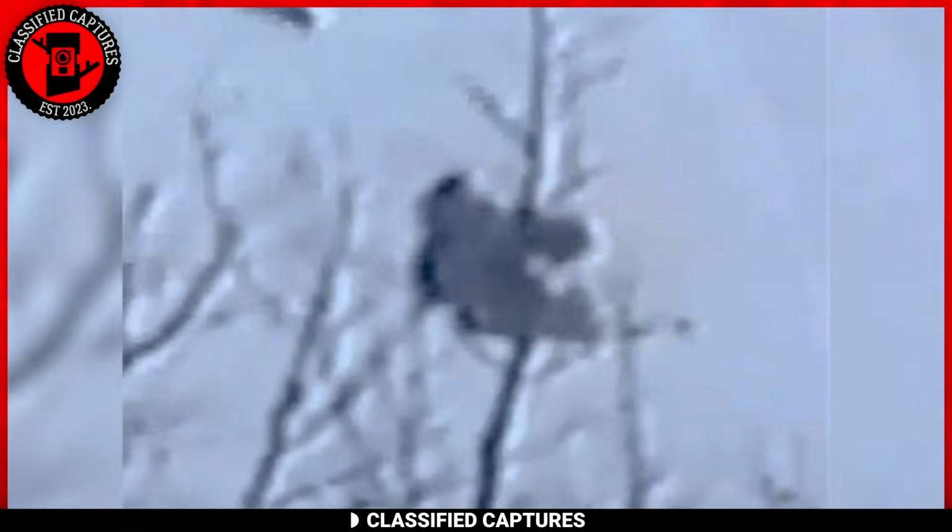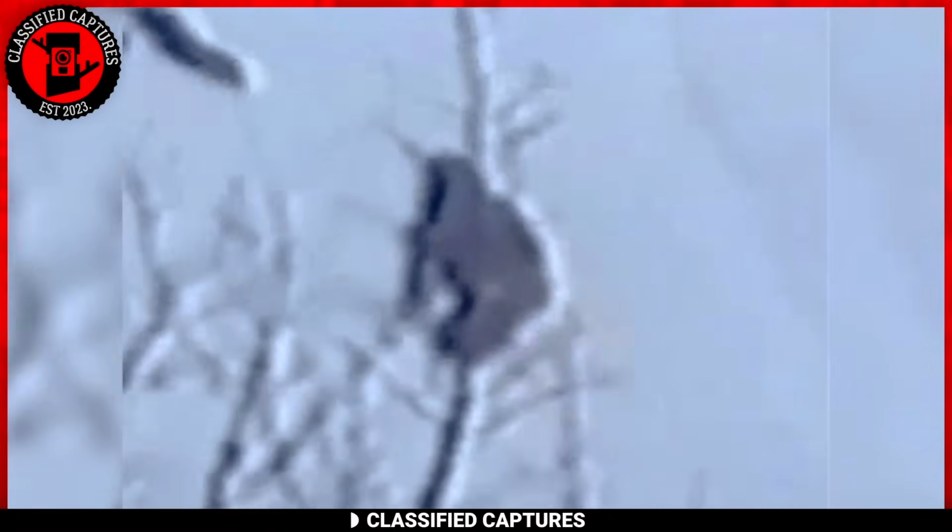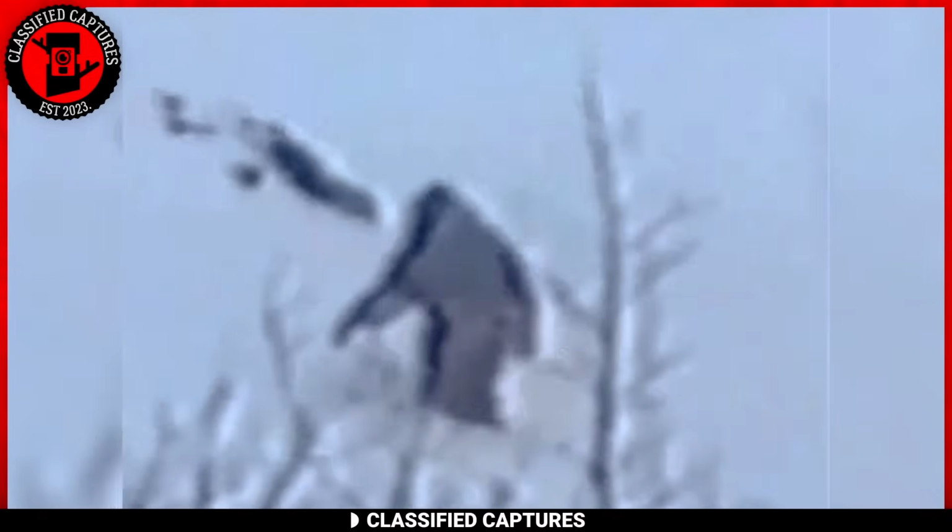Yetis, often referred to as the Asian Bigfoot, are indeed captivating figures in cryptozoology and folklore. Like their North American counterparts, Yetis are described as large, furry, ape-like creatures with human-like features. The key distinction is their habitat. Yetis are primarily associated with the Himalayan mountain range and are often reported in snowy or high-altitude environments.